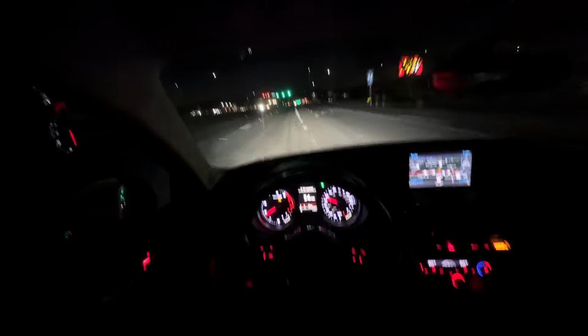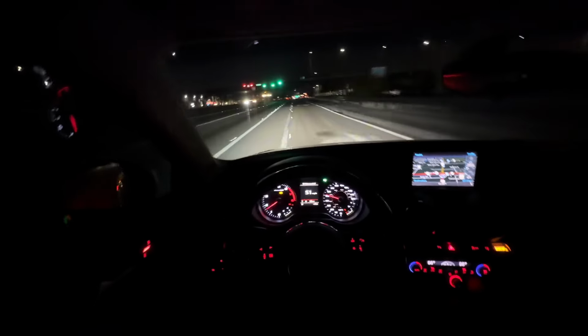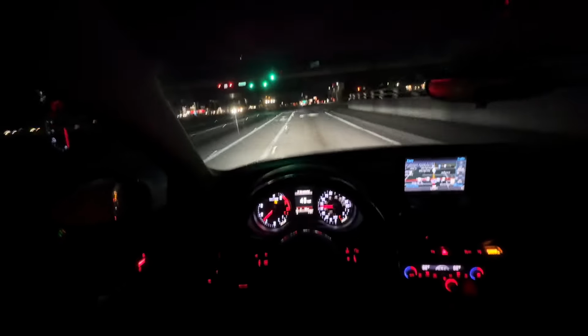So this is not the highway, but this is what we call Southern Boulevard. It's kind of like the highway, because it's open, just a straight road. So I'm gonna give y'all a little clip. I'm gonna punch the gas.